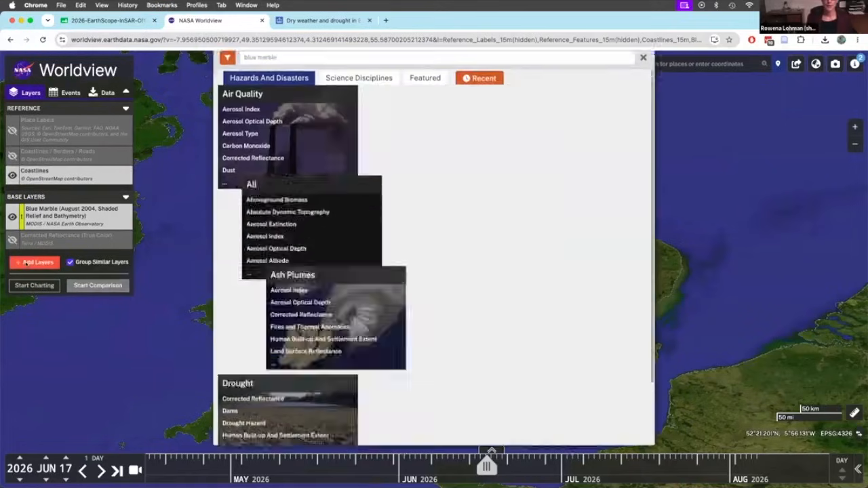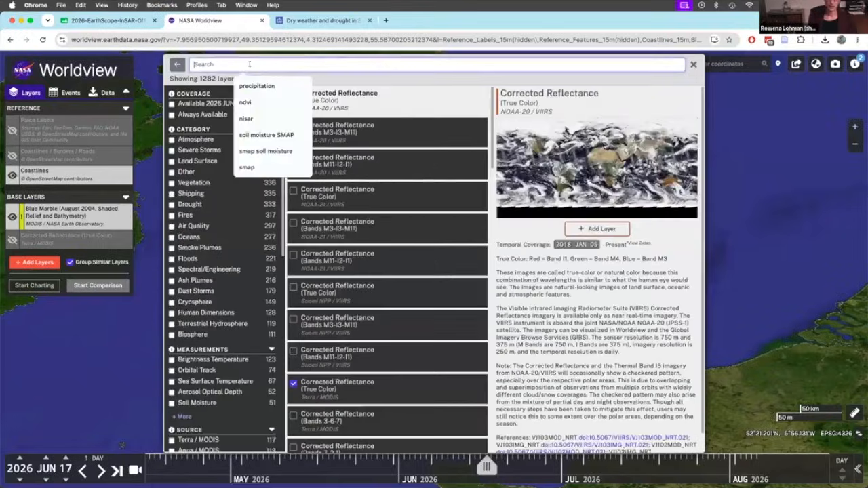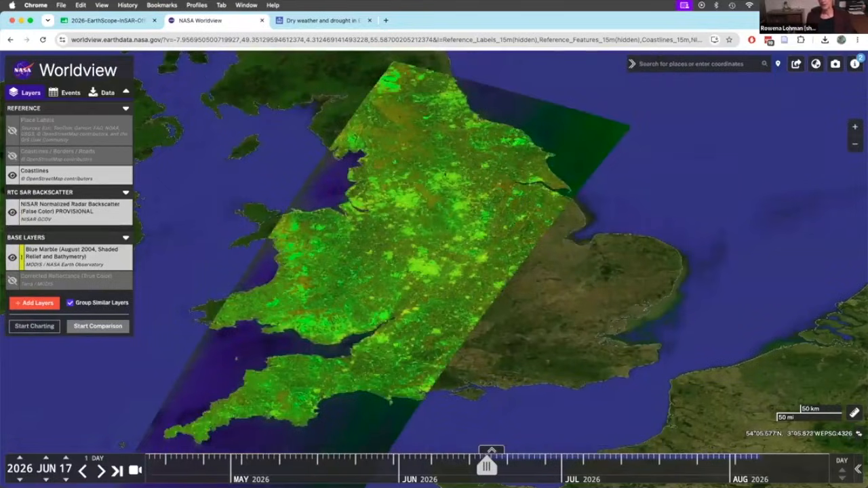So if you want to add NISAR, you just click on Add Layers, and you write NISAR up here, and you'll see there's a false color radar backscatter version right here at the top. There's also a 12-day one. I'm going to suggest you start with this one. Now you can see this is basically one of those composites that has one polarization in one band, another in a different band, and then their difference in a third band.